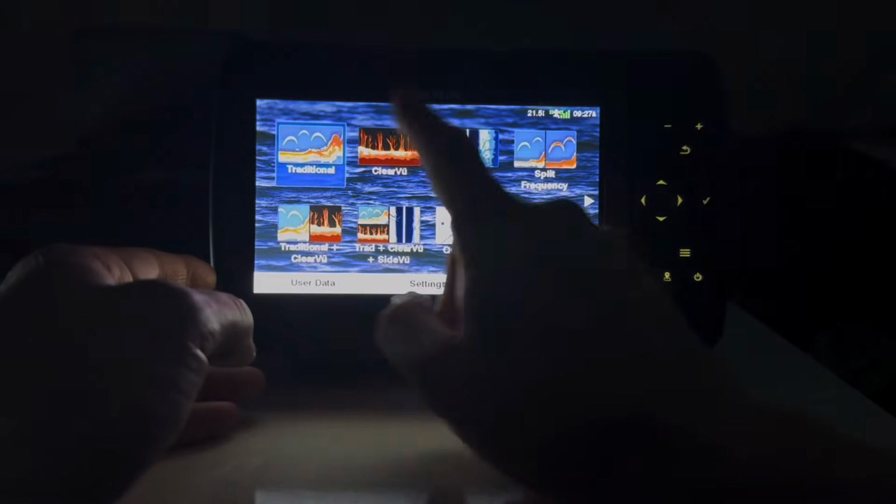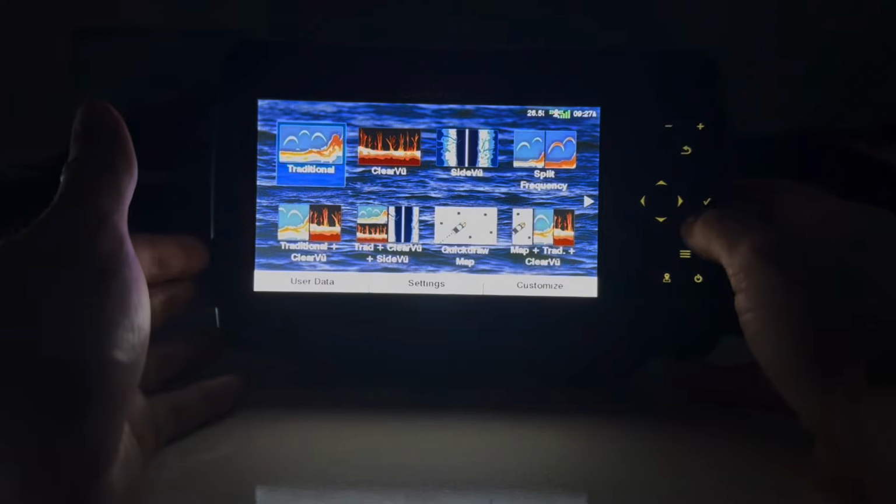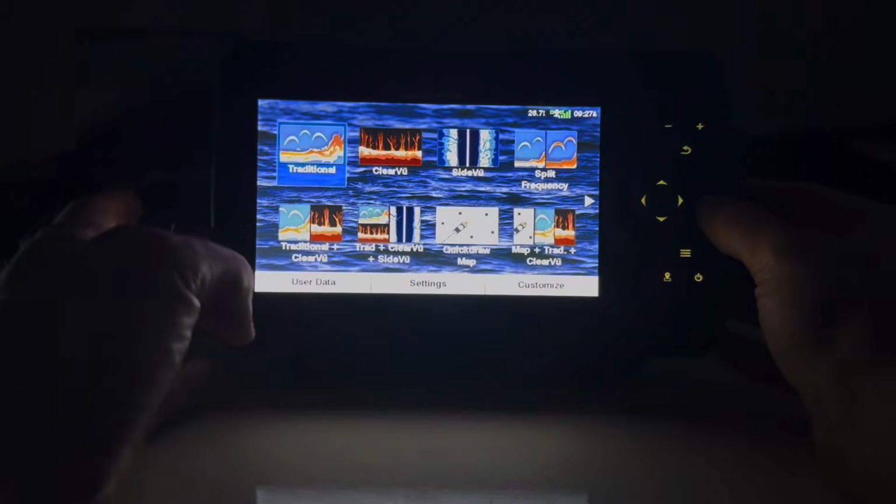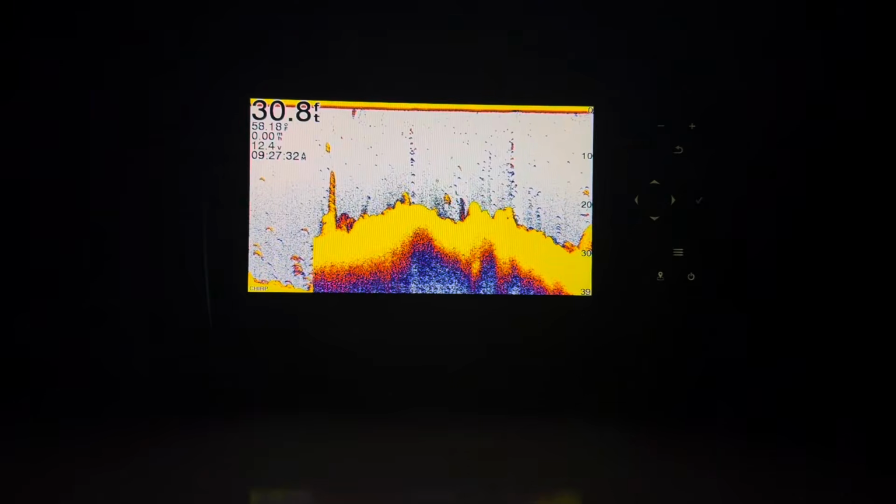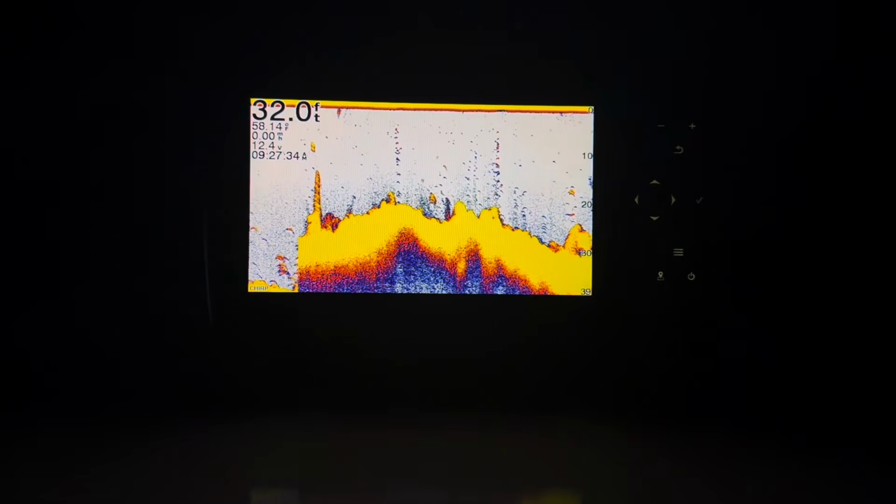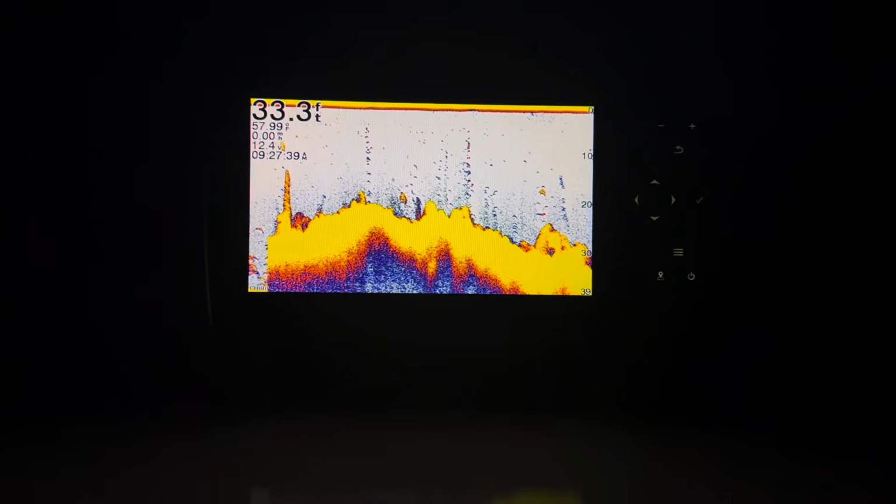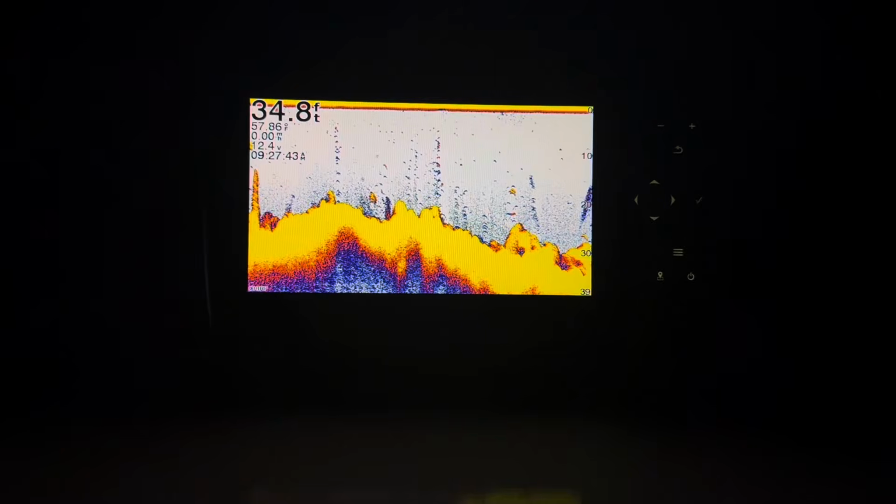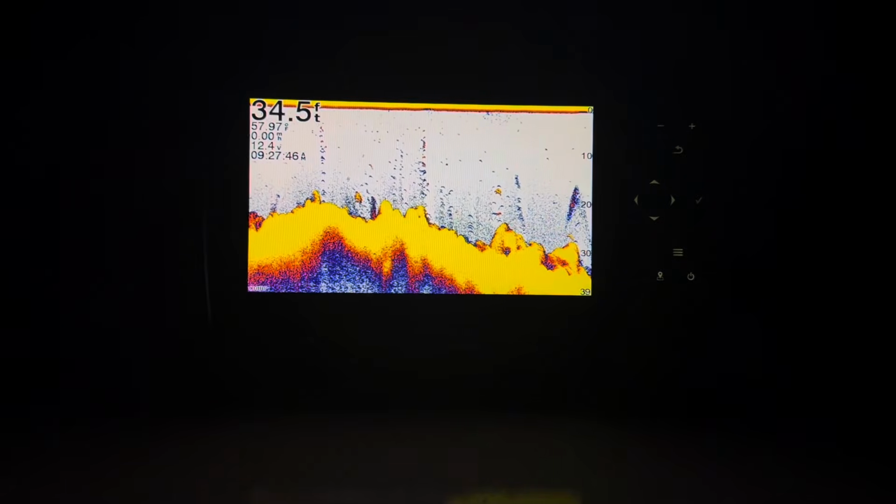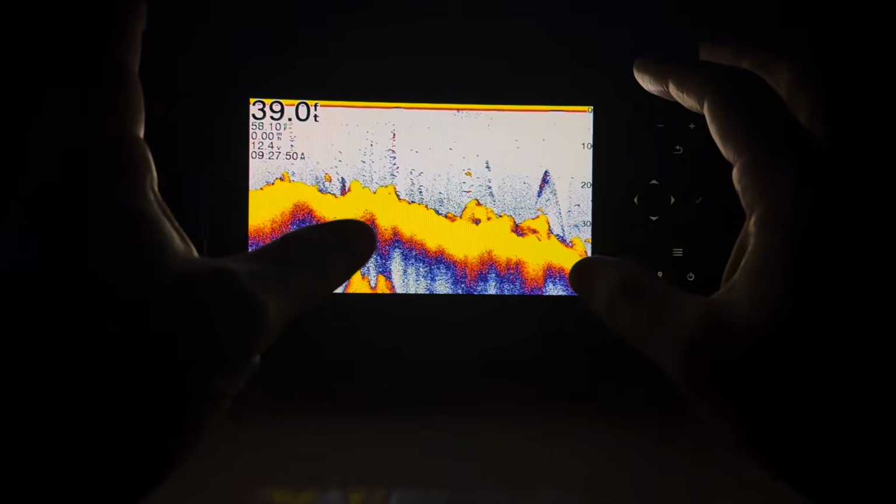Now granted, this is not a touchscreen. I think that's what keeps it in that mid-range ballpark of price anyway. Your traditional is the same as the one I had on my old boat, and this is pretty much all I could see on my old fish finder. There wasn't a whole lot to it. It was better than nothing, but it was time to upgrade to something that would give me a little more understanding of what was going on underneath the boat, especially when it comes to bass fishing. So anyway, this is kind of the start, and you can do different settings in this alone.